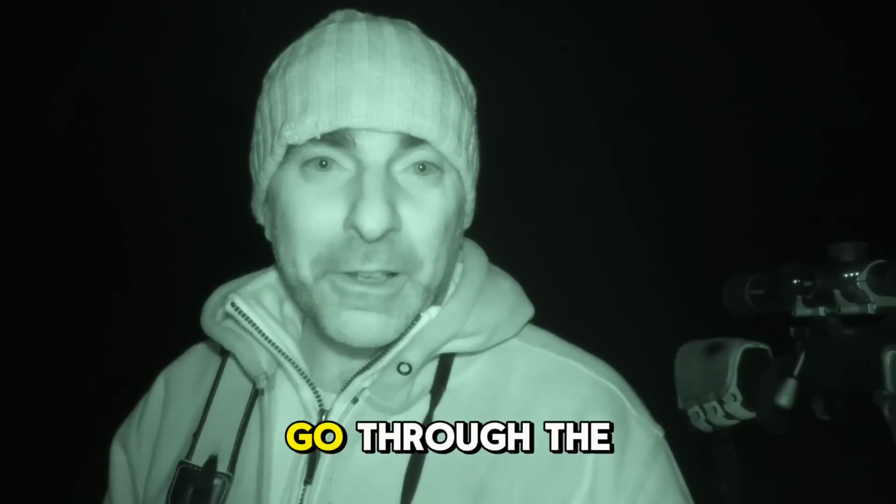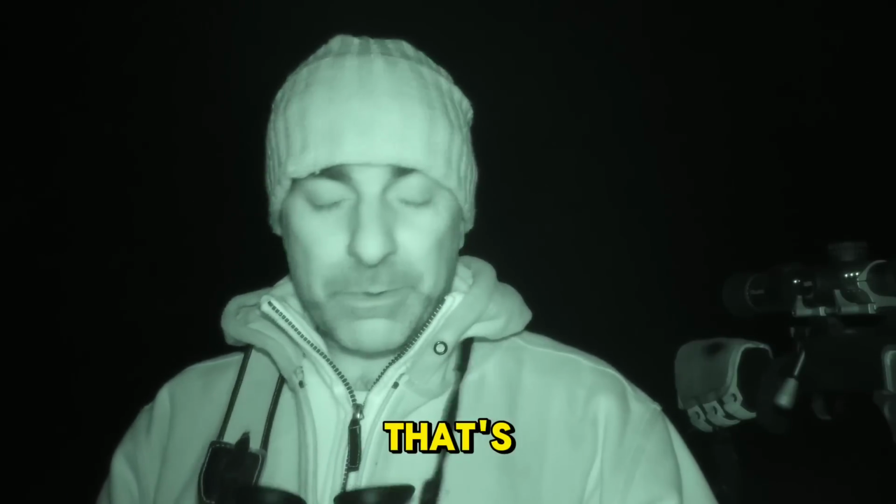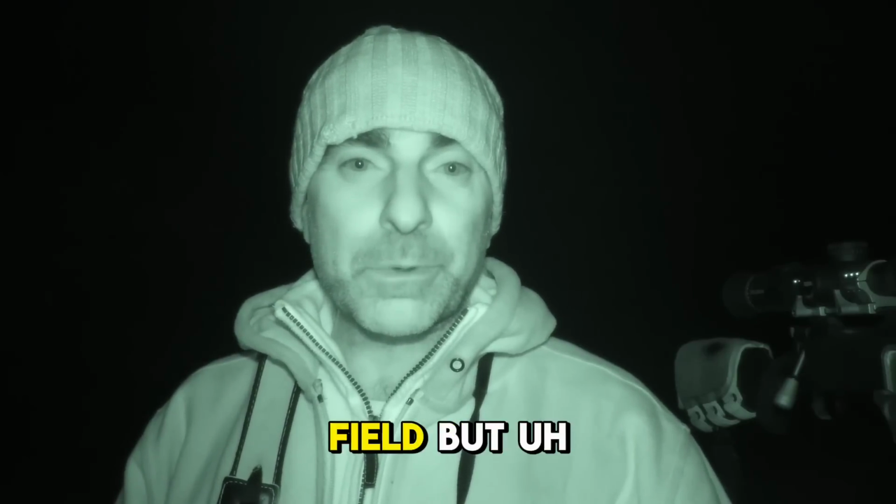Well, I've just had a muntjac go through the bottom of the field there, which is really good to see. At first I thought it was a fox, but with the Habroks it's clear enough to be able to ID that quite clearly as a muntjac, and it's probably 150-200 yards down the field.